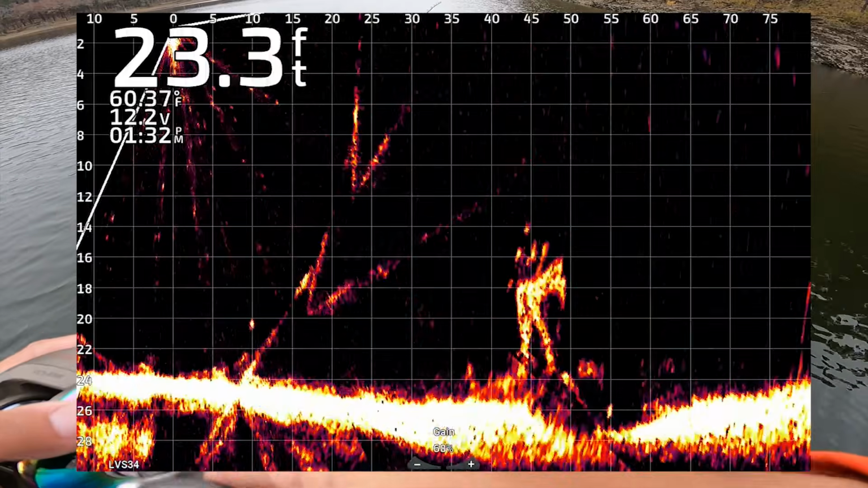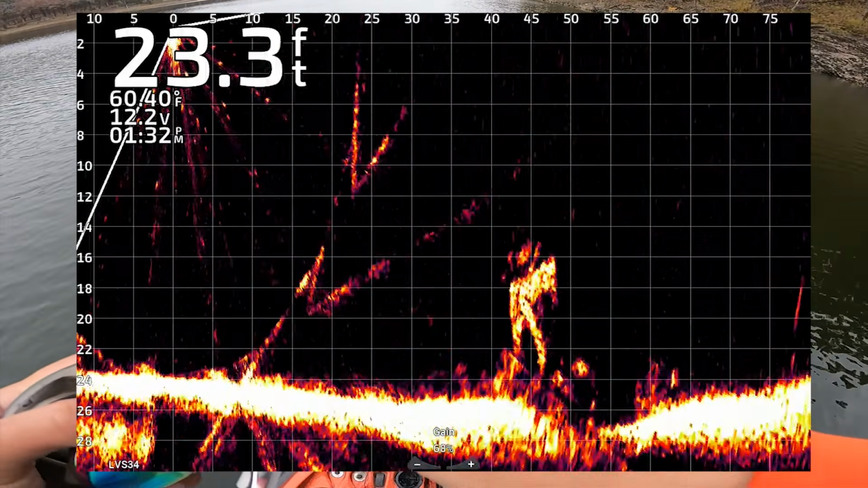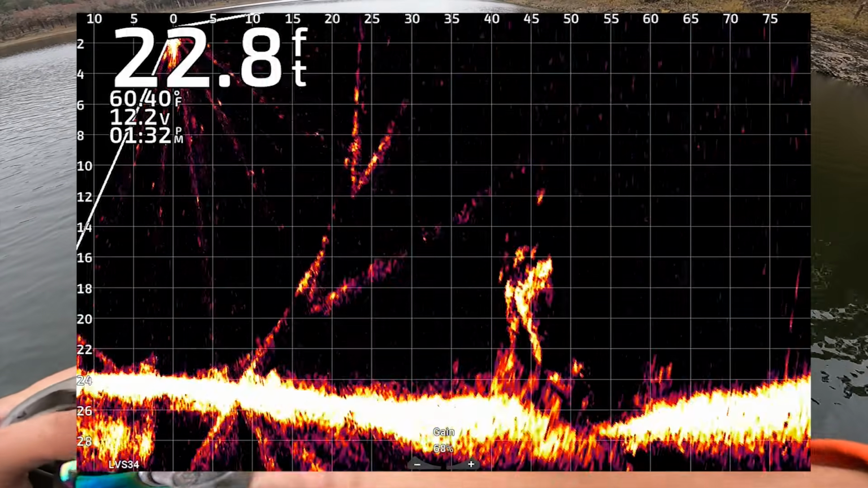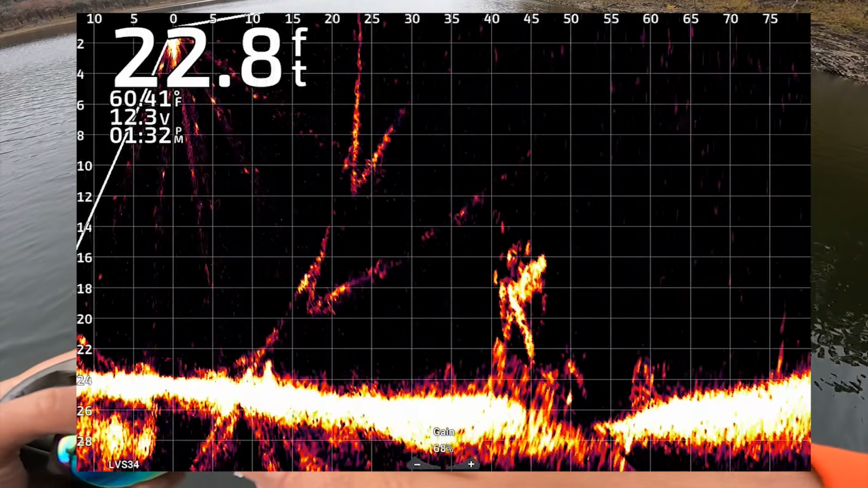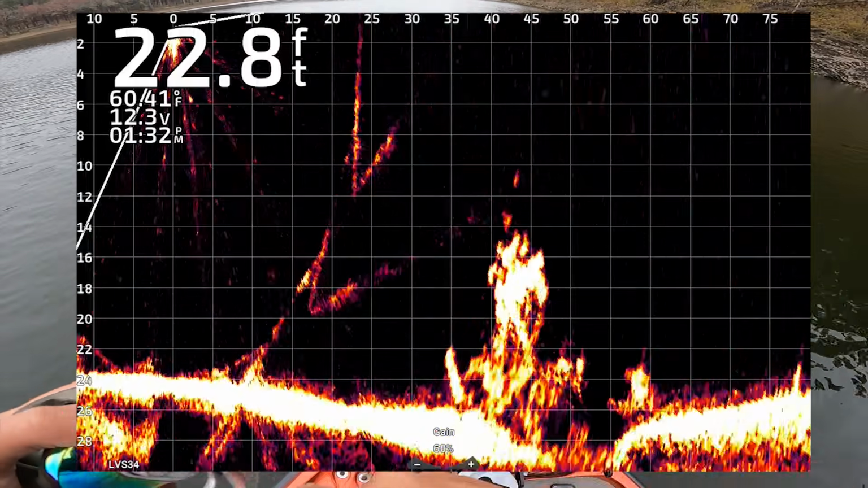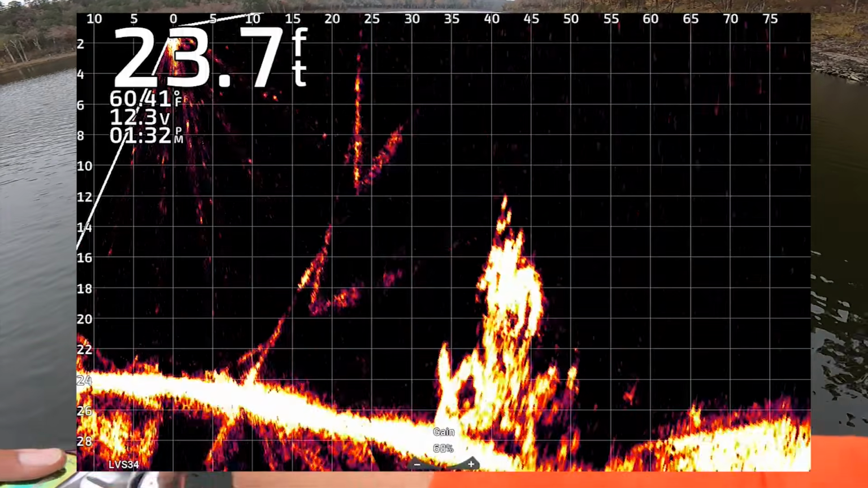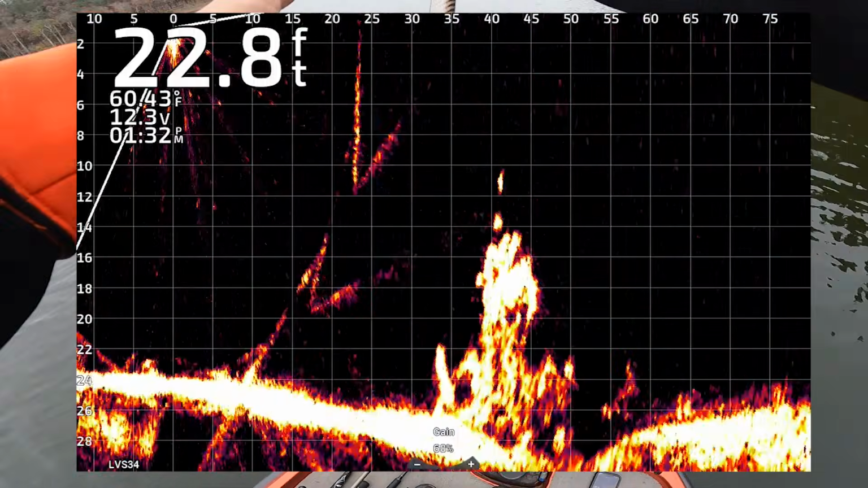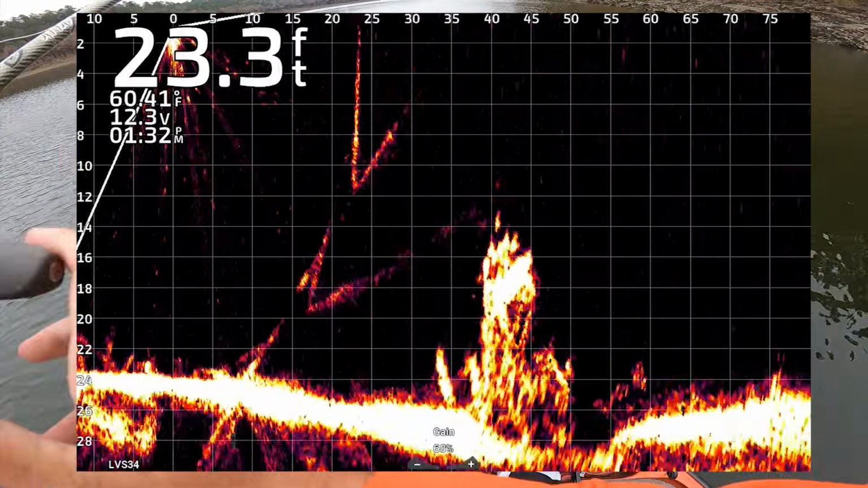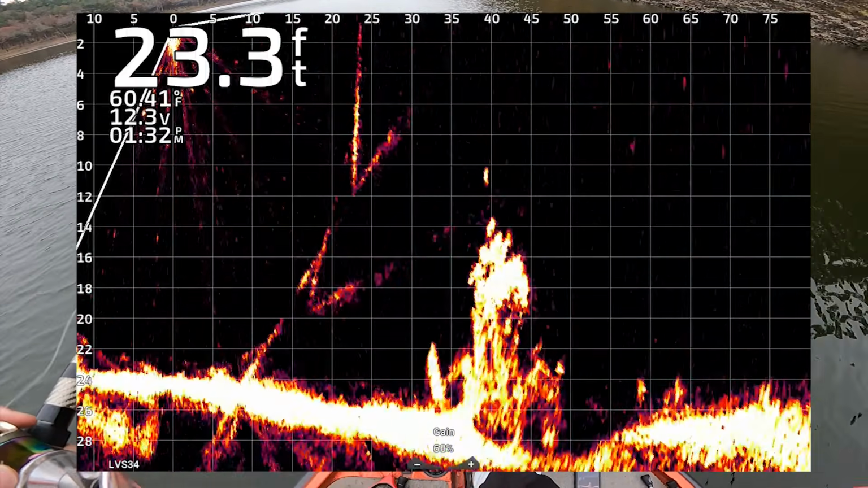But it's okay. Here you go, guys. I'm just swimming it. Okay, now I'm going to get it more over here. Let's try this again. That wind came in. I still got it far enough though, which that brush pile's close now.